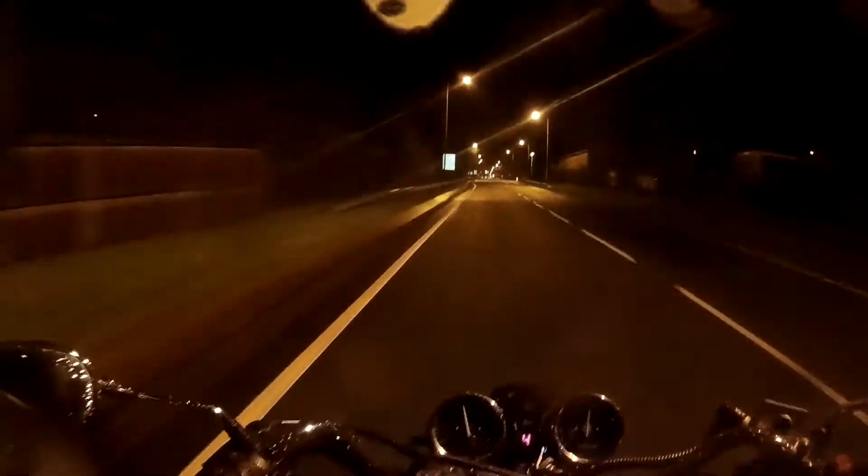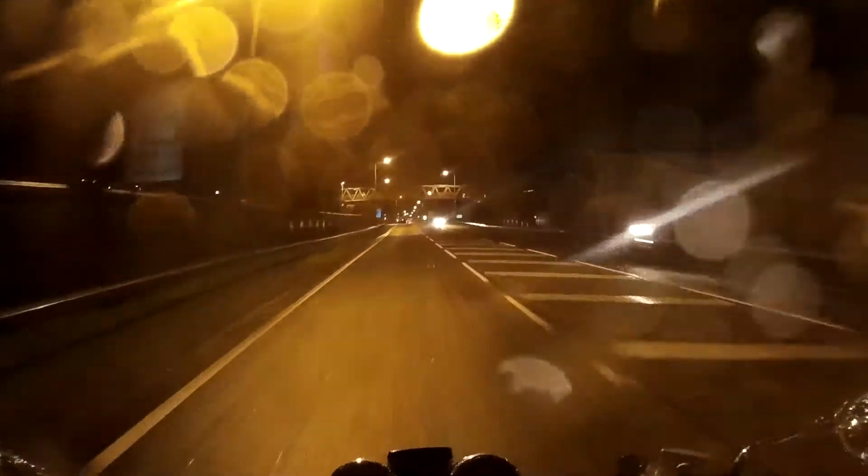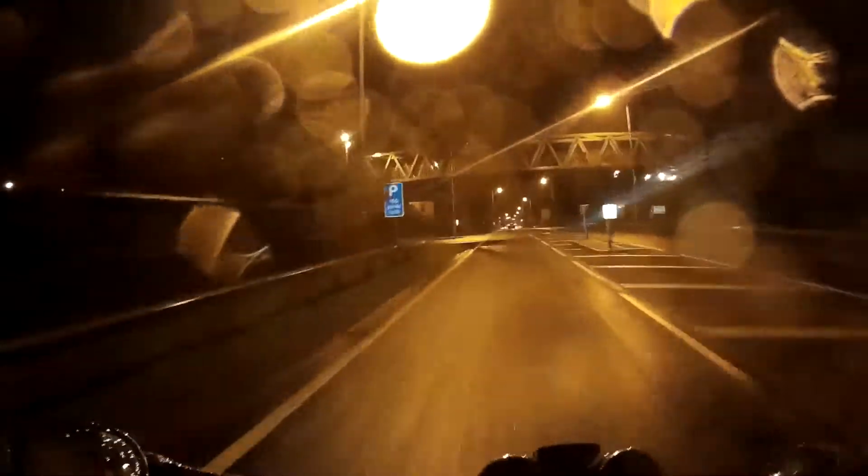And I don't care what people say about Chinese bikes. This particular Chinese bike, which you'd probably know and buy as the Lexmoto Vixen, is an absolutely brilliant little bike. I don't care what people say about other Chinese bikes. There probably are some absolutely crap Chinese bikes.